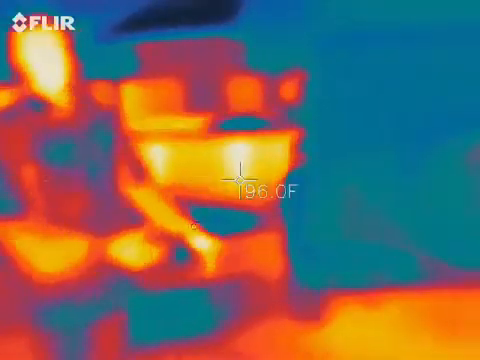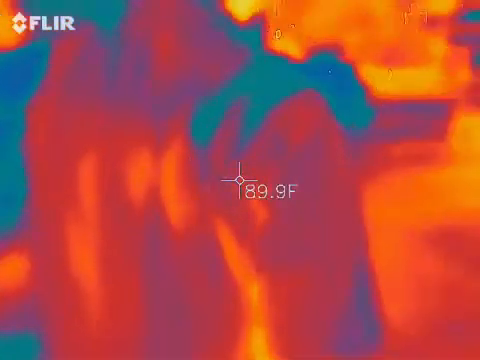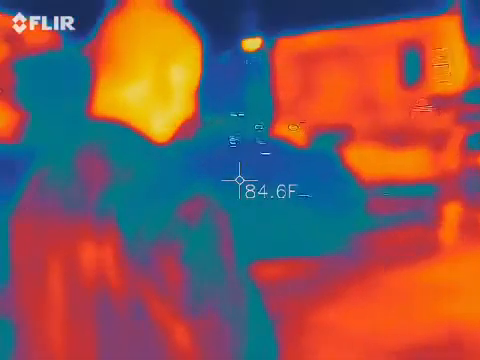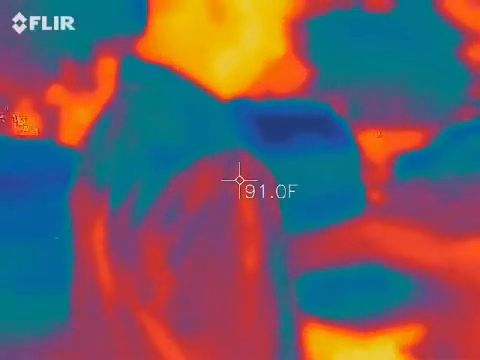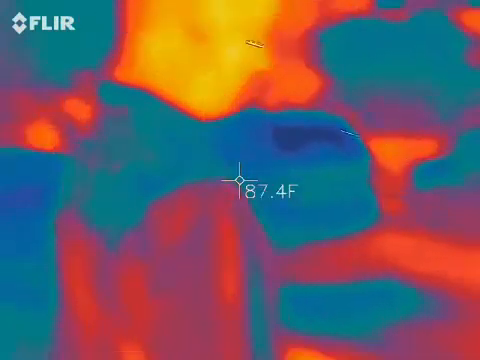It still seems to want to go over here. I get bigger readings. There. My arm's getting tired. Let's move up a little. Okay.